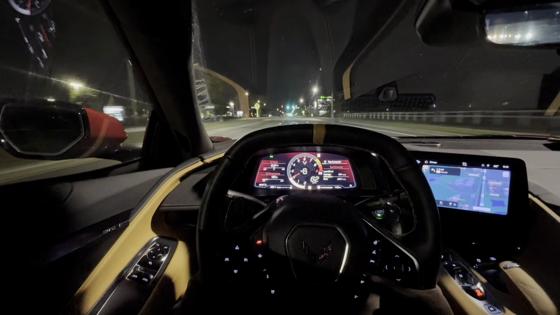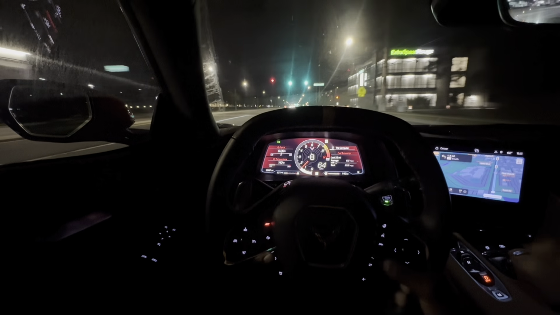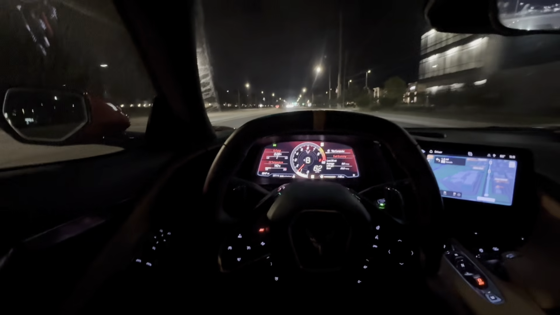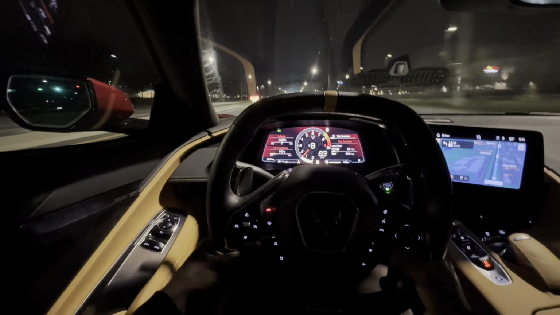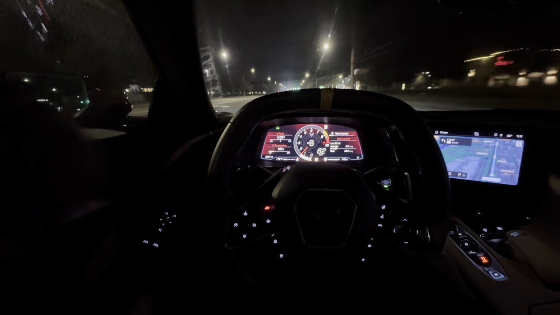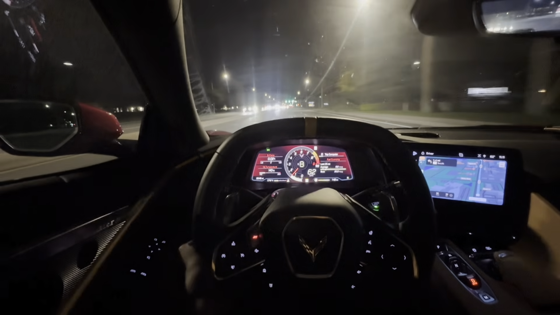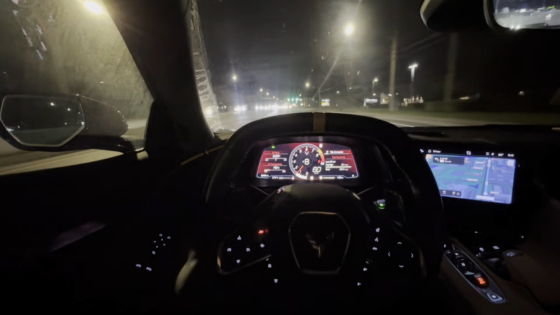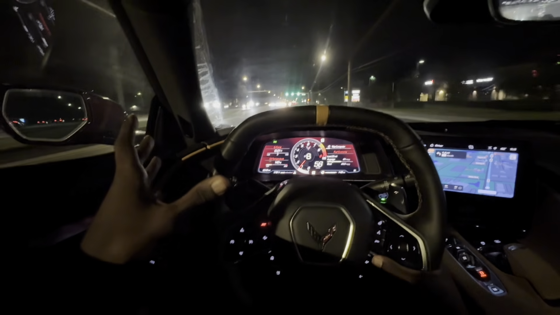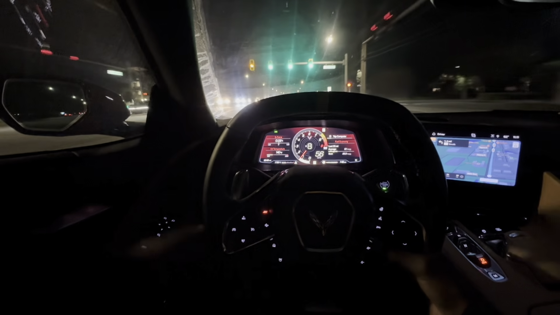But nah, this car's honestly a W. I would prefer to have a Lamborghini. I like driving Lamborghinis more, and McLarens, because even though this car might be faster, I don't know, I think it's the same, it might be a little less or the same speed. But it looks just like a C8 though. That's the only thing about it. So if you actually want a C8, I would get this car.